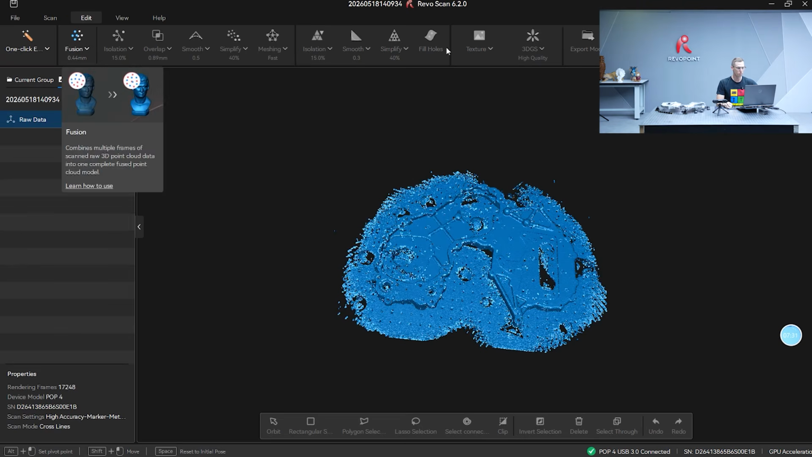So here now, with the previous Revo Scan software, just like this, when I click the bottom, it opens up and you can adjust the point cloud distancing. Or now, which is a little different, if I just click the top here, it'll automatically do it to whatever you set the previous one at. It's kind of almost like a one-click editing at the top. You can do that with all the editing functions, isolation, all the way to meshing.